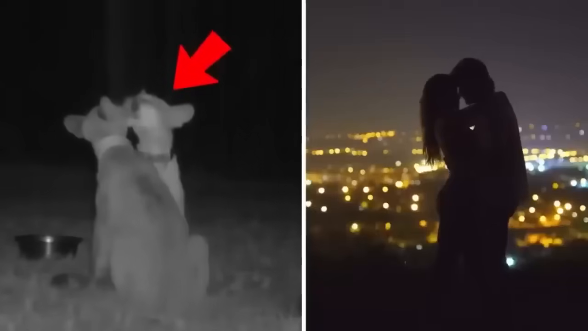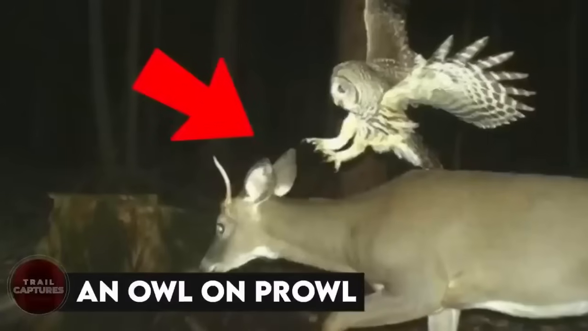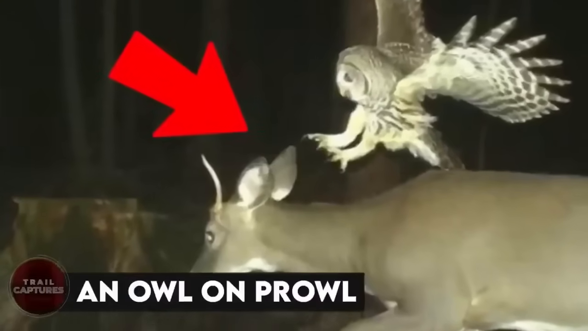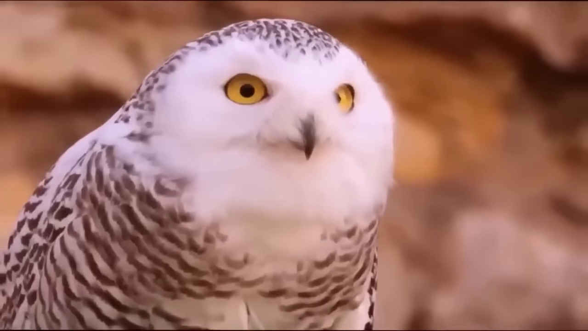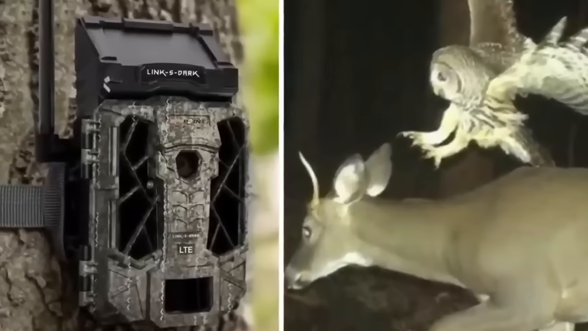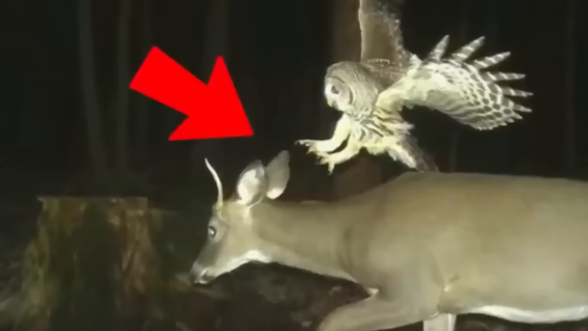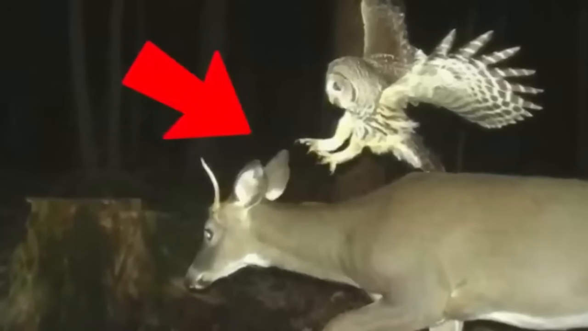Just ask these two, who are seemingly kissing like teenagers in love. An owl on prowl. They say owls are wise and peaceful, but as you can see on this trail camera footage, they can be fearless predators too. Take this owl, who was about to sink its sharp talons on the back of this poor, unsuspecting deer. The forest can be quite the battlefield, huh?